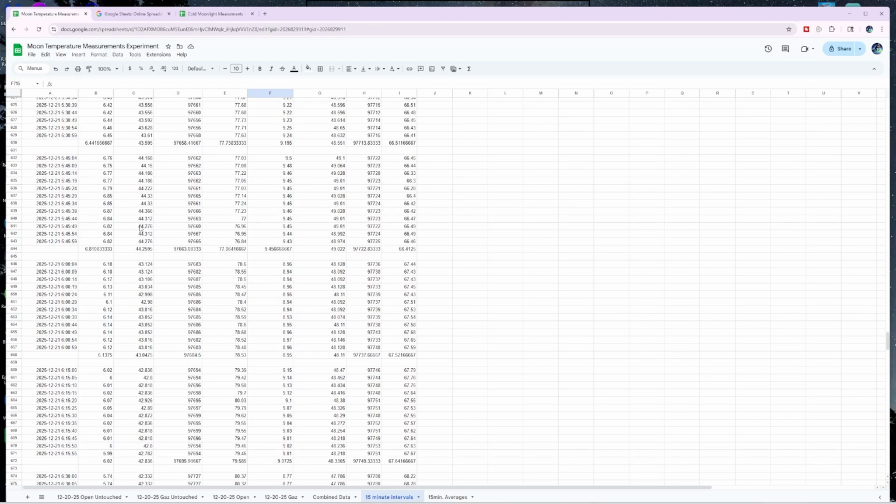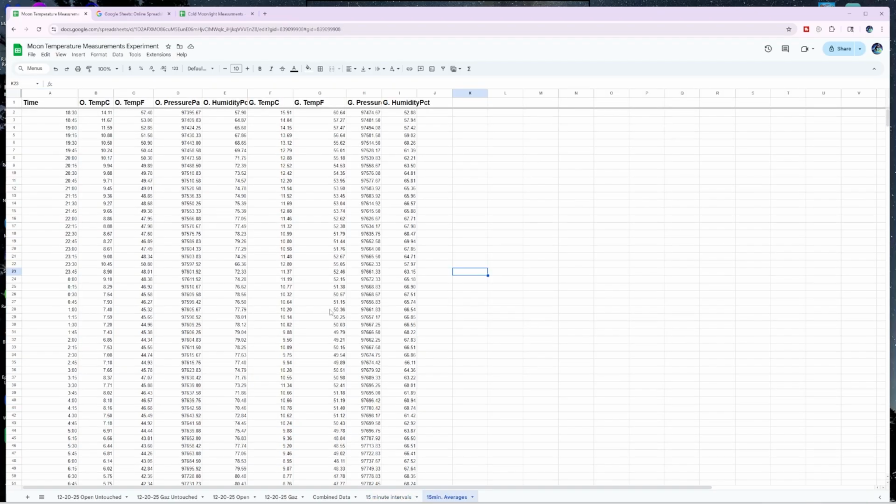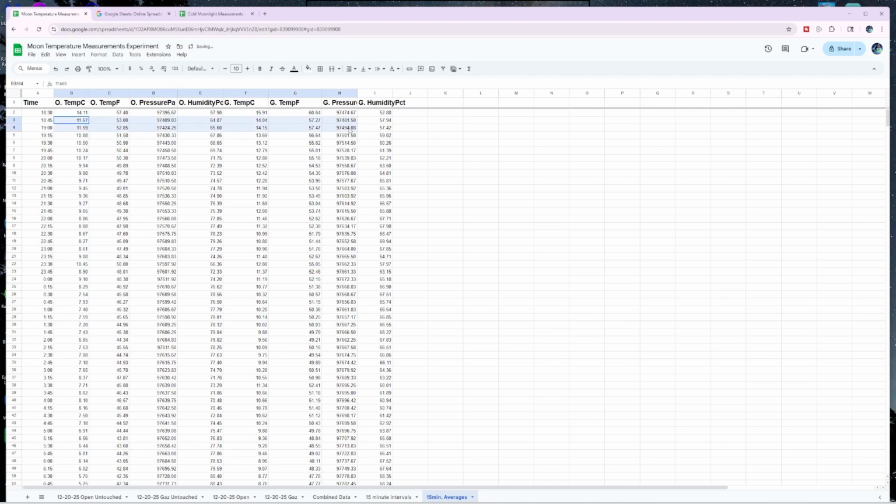Okay, so I went through and did all these 1 minute intervals at 15 minutes apart, and then put them all into this sheet here so we can see the timestamps every 15 minutes. And these are all the averages. And now we're just going to graph them, really just going to do temperatures.